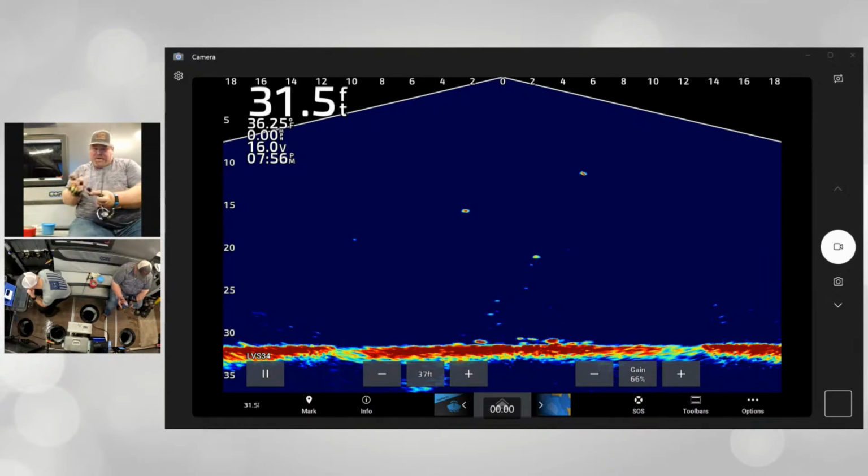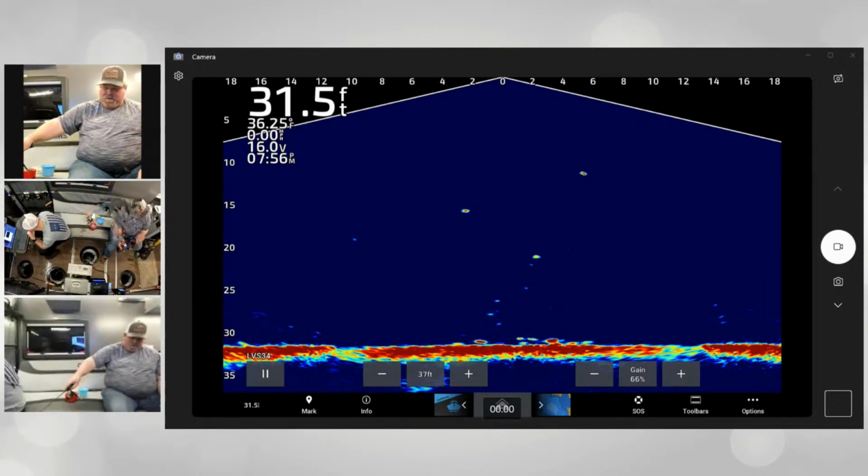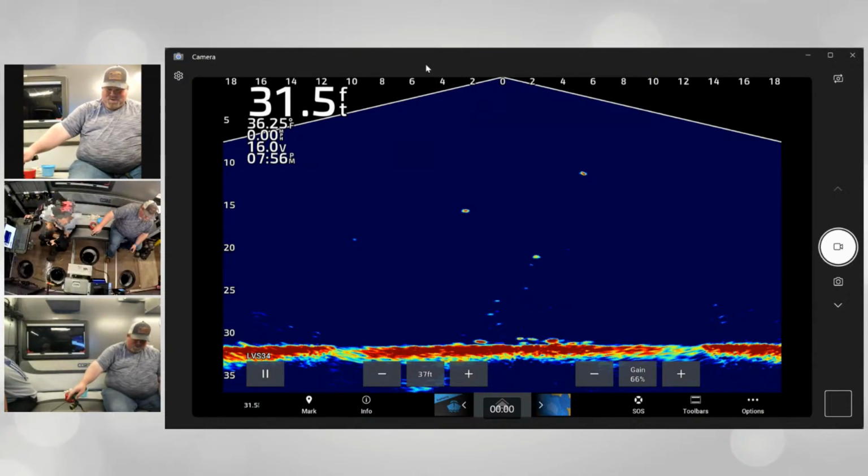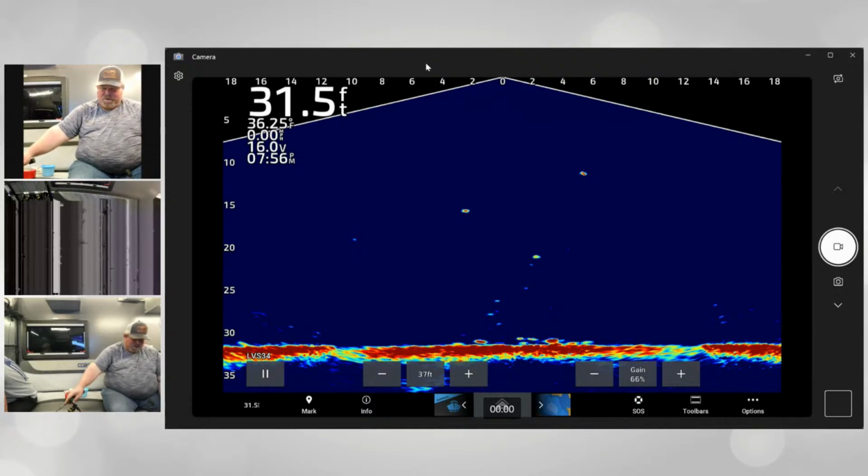We actually have a fish up by the dead stick going away from us. That's a big mark, too. I don't know if it's still live or not. My view changed on the phone, so I don't know. I do not claim to be IT.